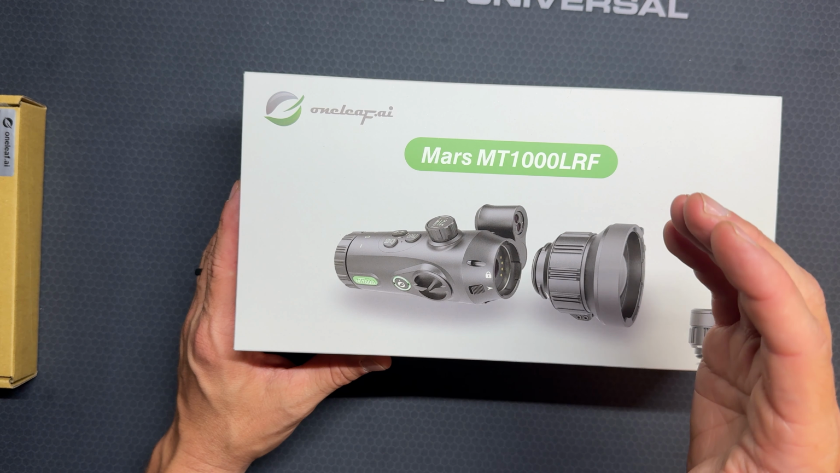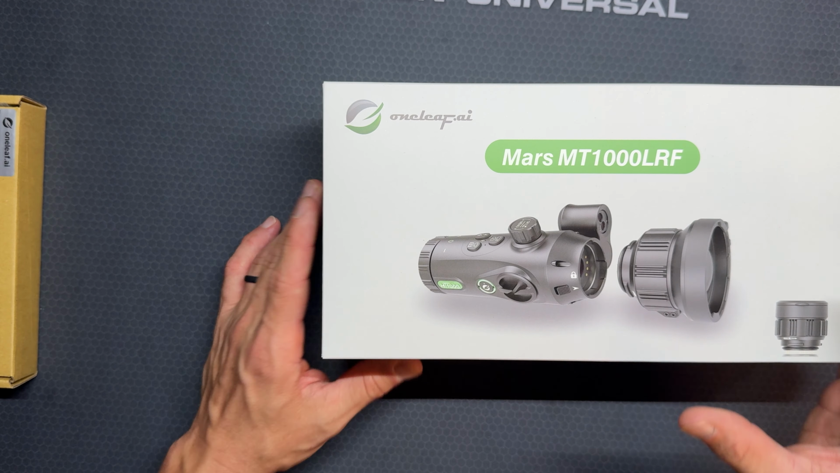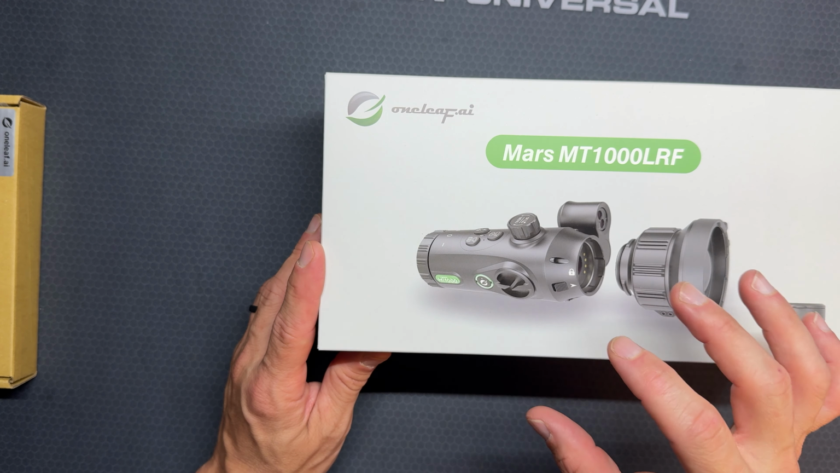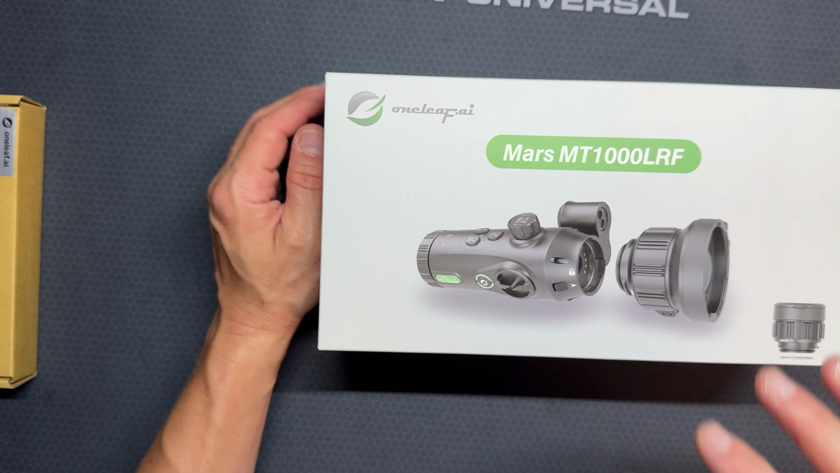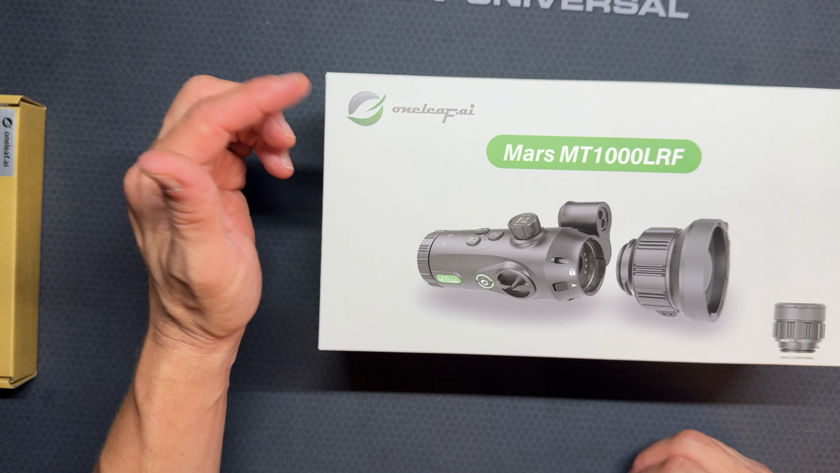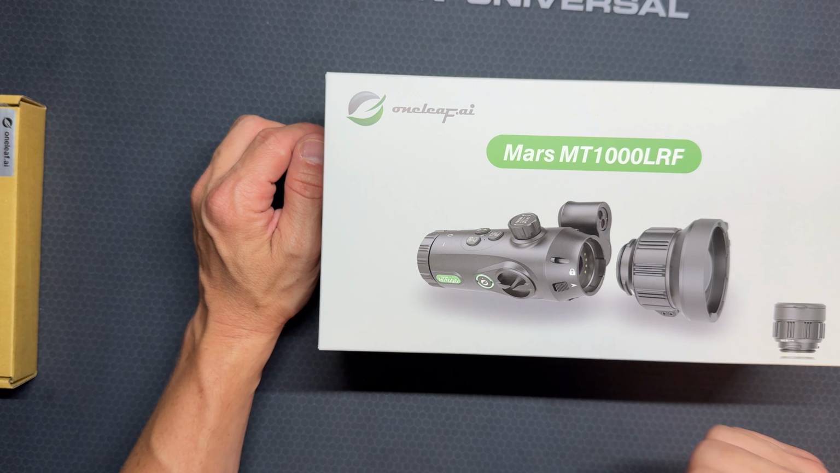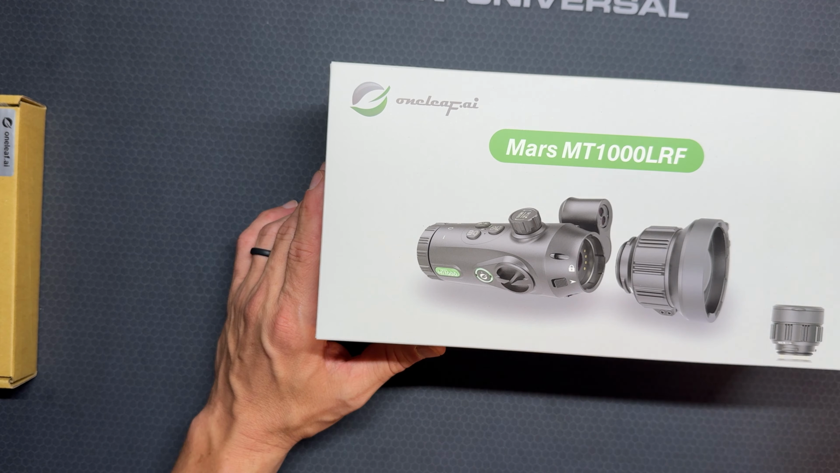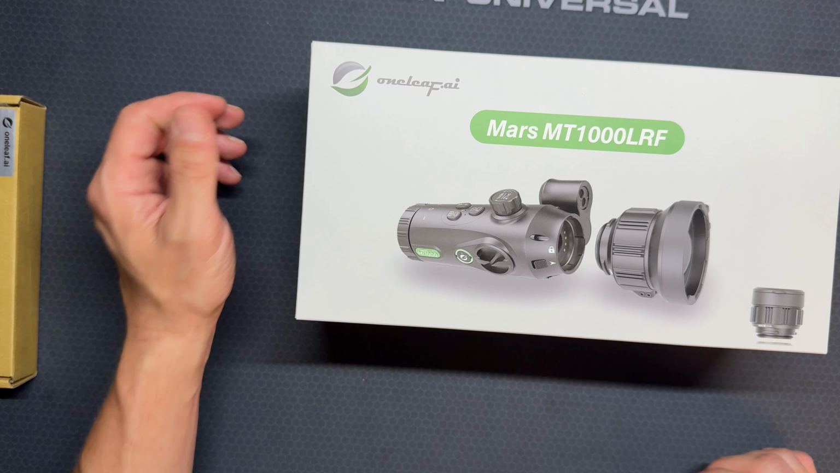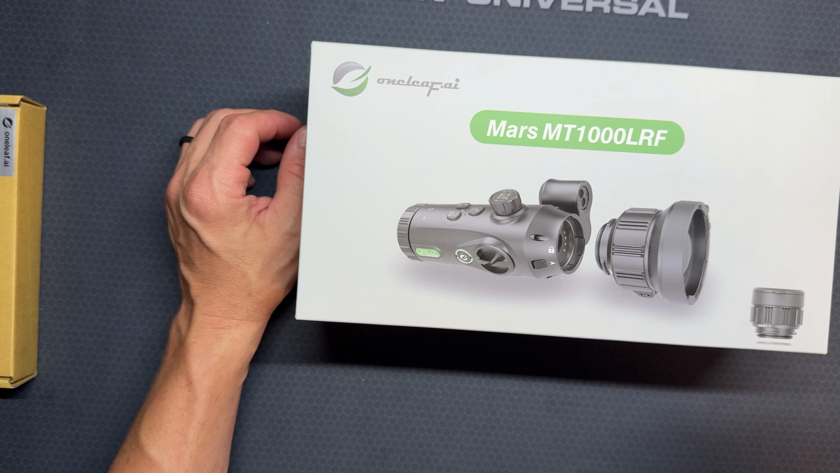So what we have in front of us today that we're going to be unboxing and kind of playing with and checking out and doing a partial review on is the Mars MT1000LRF from OneLeaf AI. OneLeaf AI reached out and asked us if we wanted to review this guy, check it out. In compensation, they did give us this optic. We don't have to send this guy back, full disclosure.